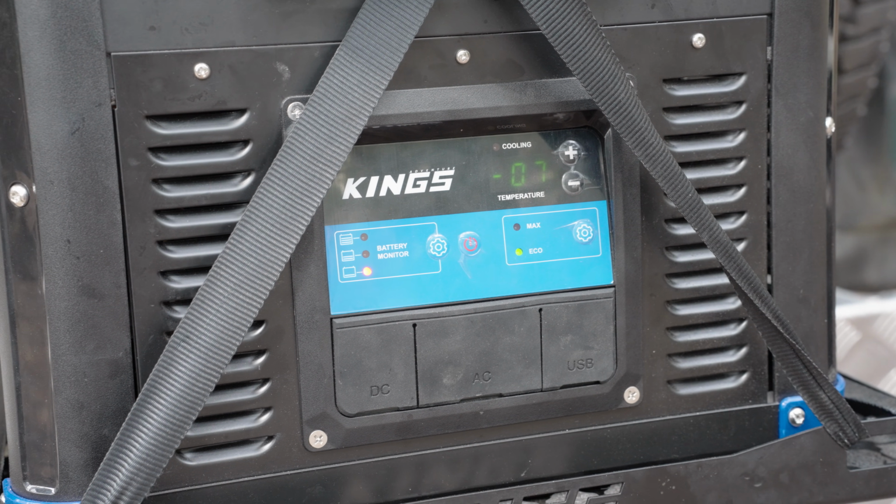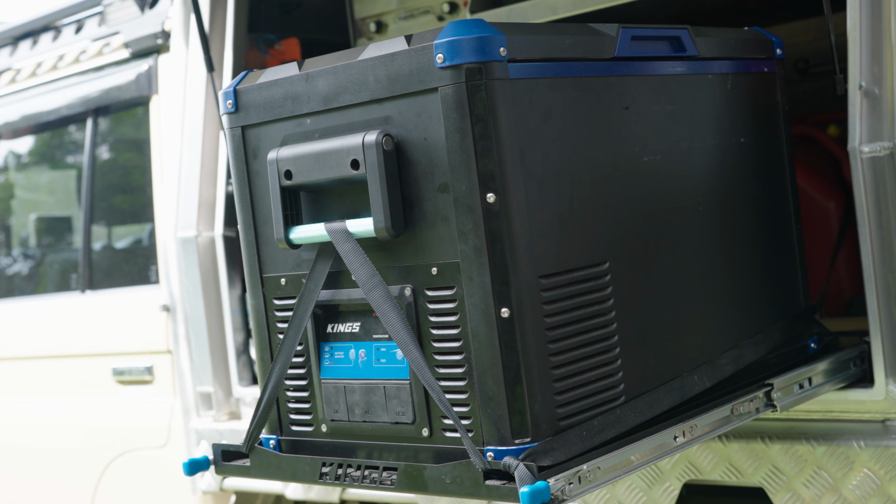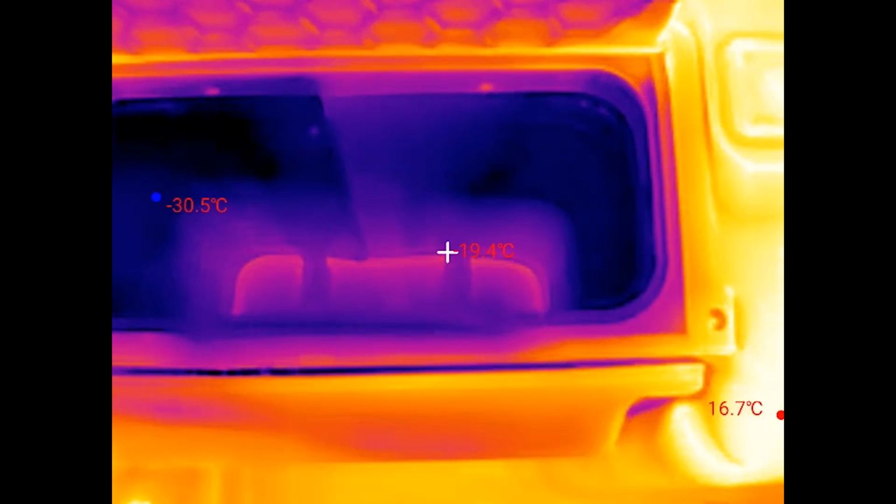The King's chest fridge also has a major advantage. It can operate as a fridge or as a freezer depending on your temperature settings. It can also run on 12 volt or 240 volt power at home, and it's easy to unstrap and take it out of the slide. In comparison, the upright is pre-wired for 12 volt only and can't run on AC, but it does have that super icy cold built-in freezer.